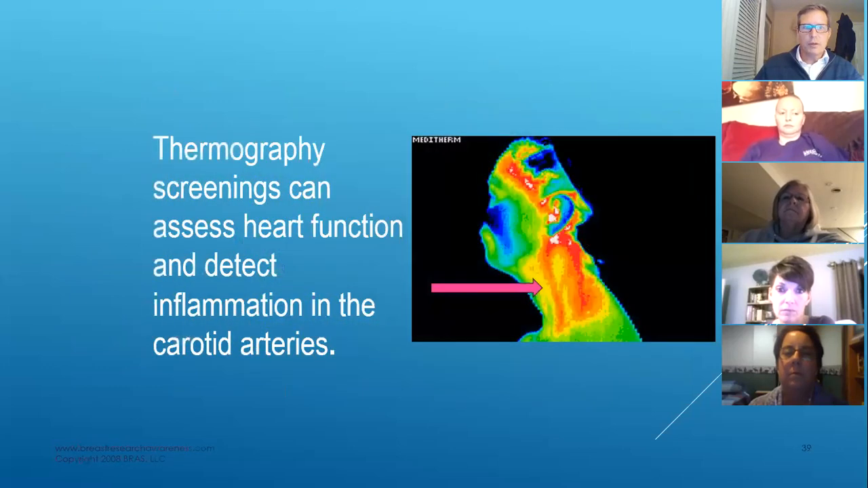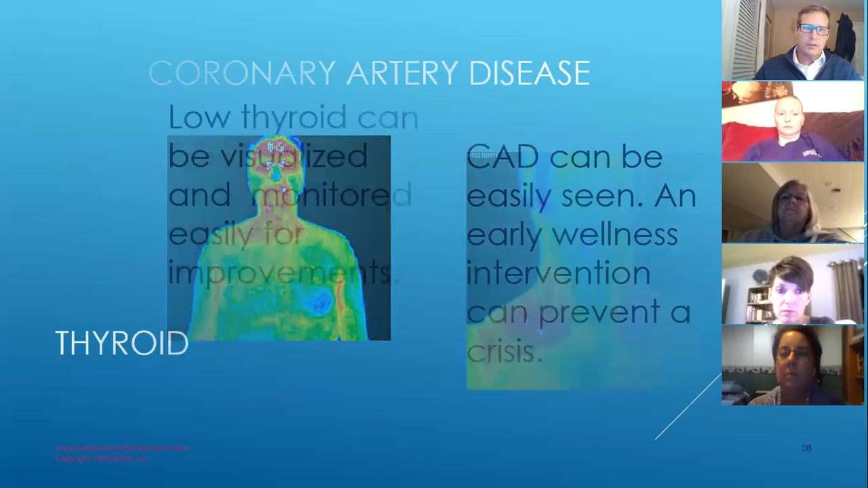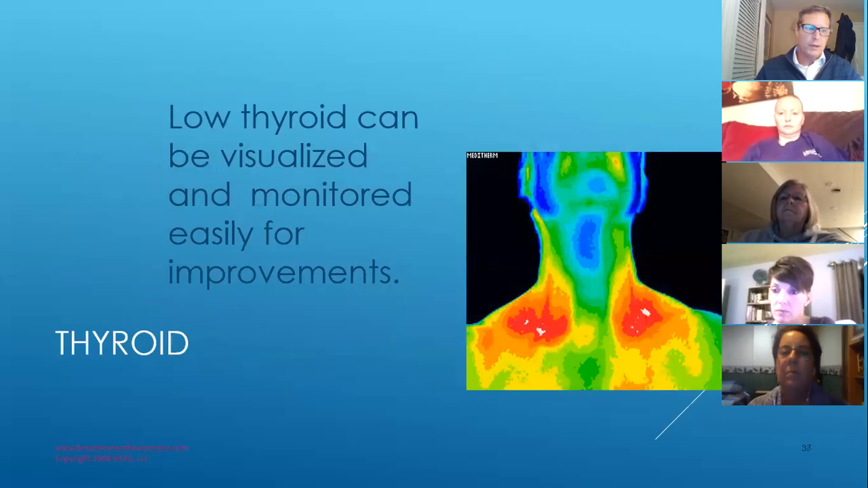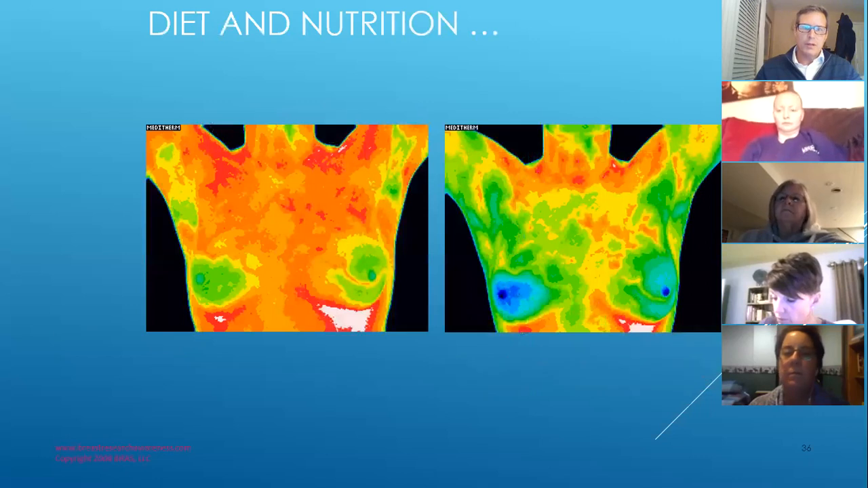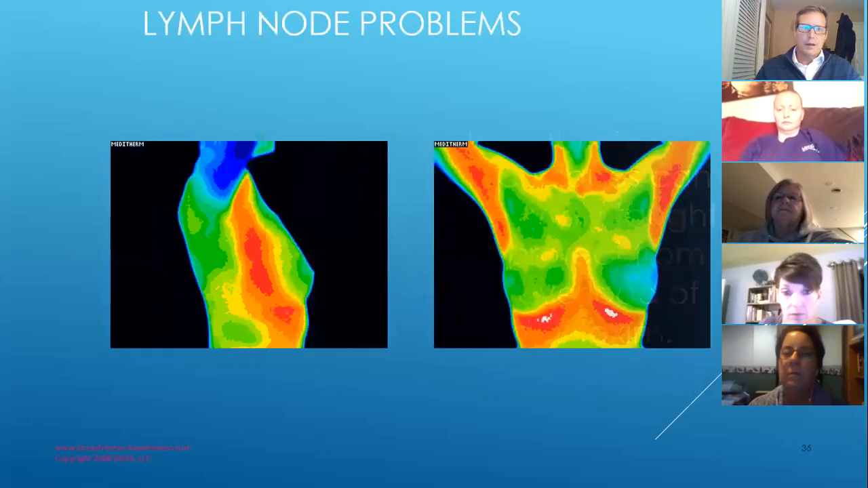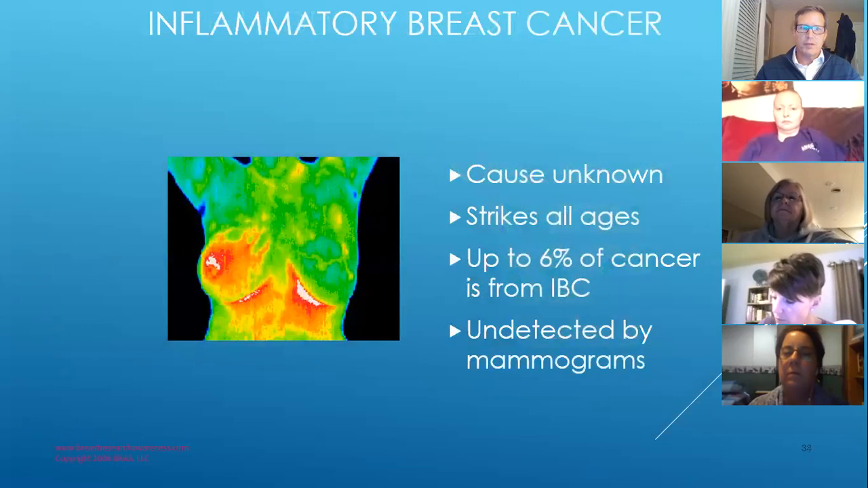A lot of people use the same camera and the same doctors to interpret. If the images look like this, they're likely being read by the same doctors, and the doctors are the ones that, if we don't do the imaging right, will say you need to redo this. Okay. As long as they look something like that, you're getting it from the same company. Right. All right, good to know.